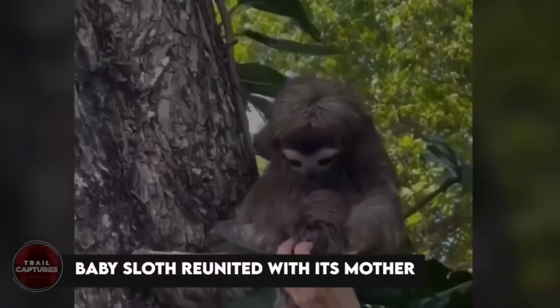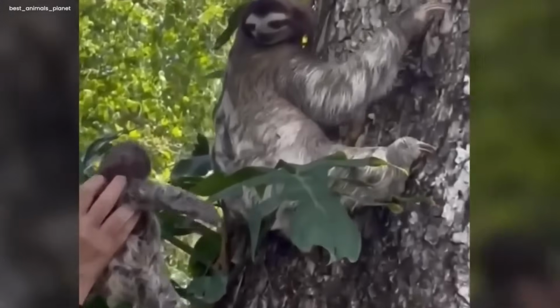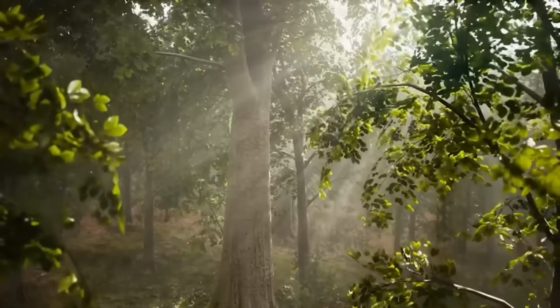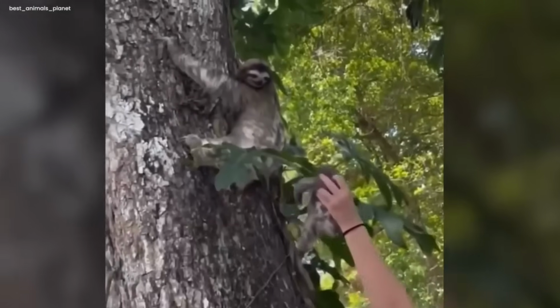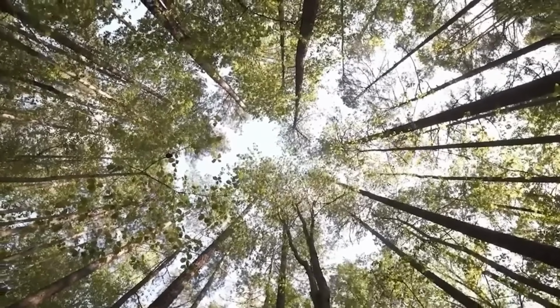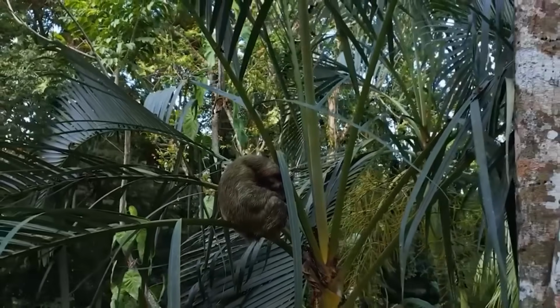Baby sloth reunited with its mother. Video showed that in a special forest, during the daytime, something magical happened. Someone appeared, holding a tiny baby sloth in his hand like a secret. The leaves whispered as this caretaker moved through the shady forest, a guardian of a hidden story. Among the old trees, the mom sloth who ruled the treetops stood quietly.